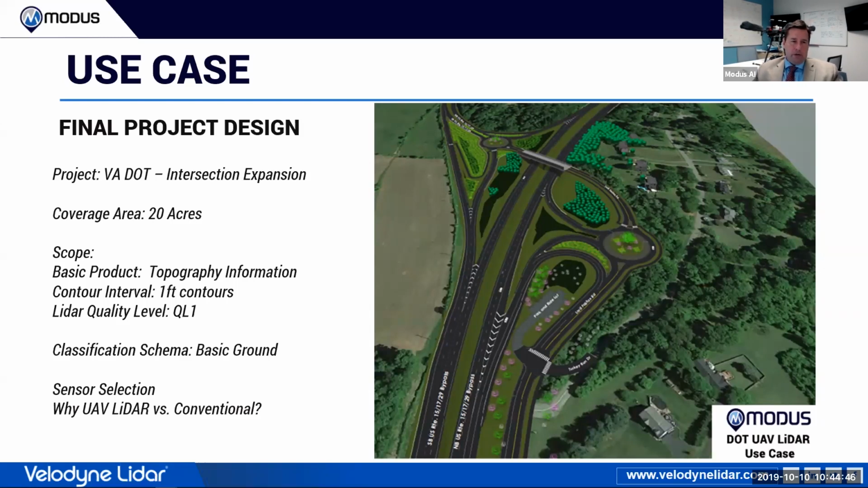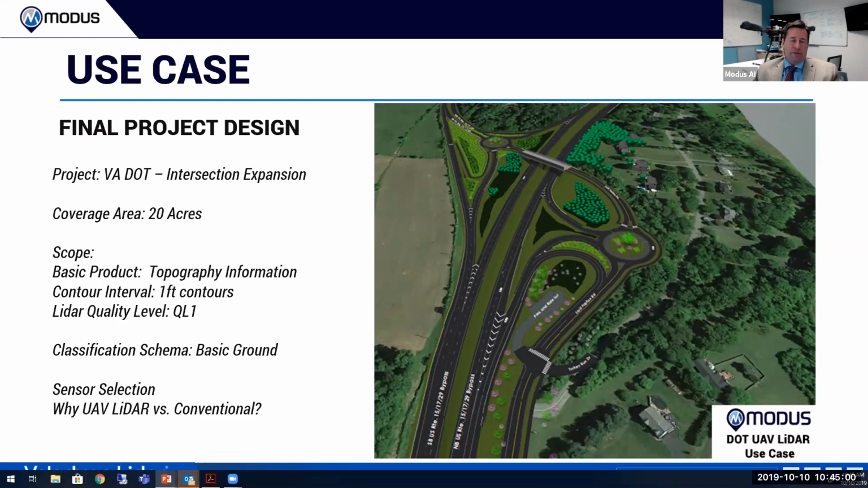And so in this particular case, they were looking just at the topography. They wanted the basic elevations. And so with topography, the next question I usually ask is, okay, what level of contour do you want? And of course, everybody wants 1/10 of a foot, and that just doesn't happen.